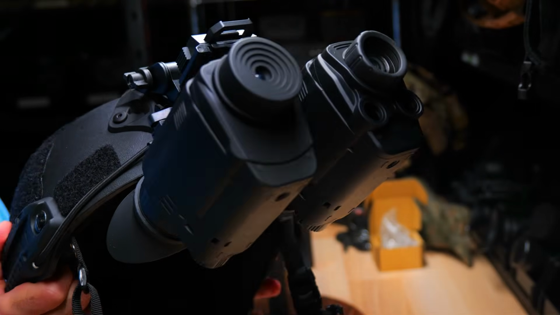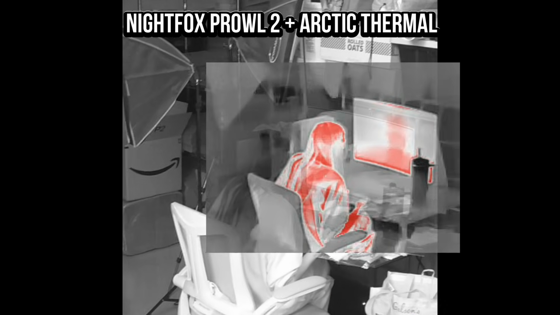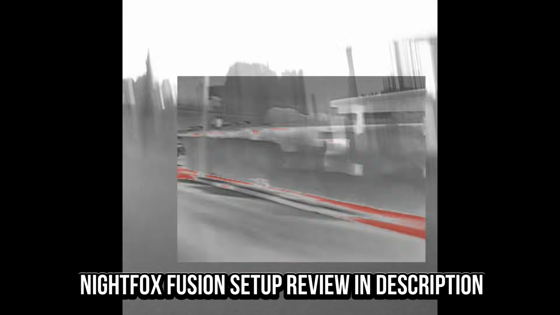One of the most interesting things about the Prowl 2 is that it shares its body design with Nightfox's latest thermal monocular, the Arctic. That means you can combine both devices on a bridge mount for a full fusion setup. Digital night vision in one eye for navigation and situational awareness, thermal in the other for detection. Your brain actually blends the two images together in real time, which is a seriously capable combination. Together, they represent one of the most affordable thermal fusion setups on the market right now.